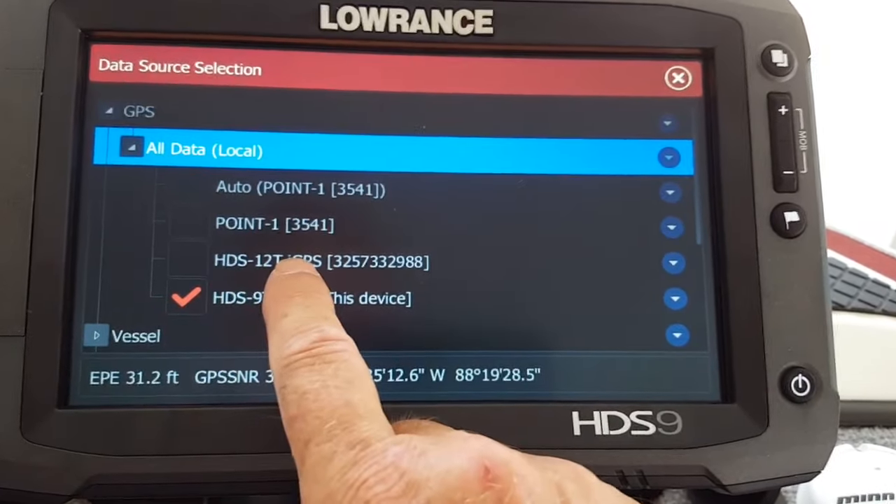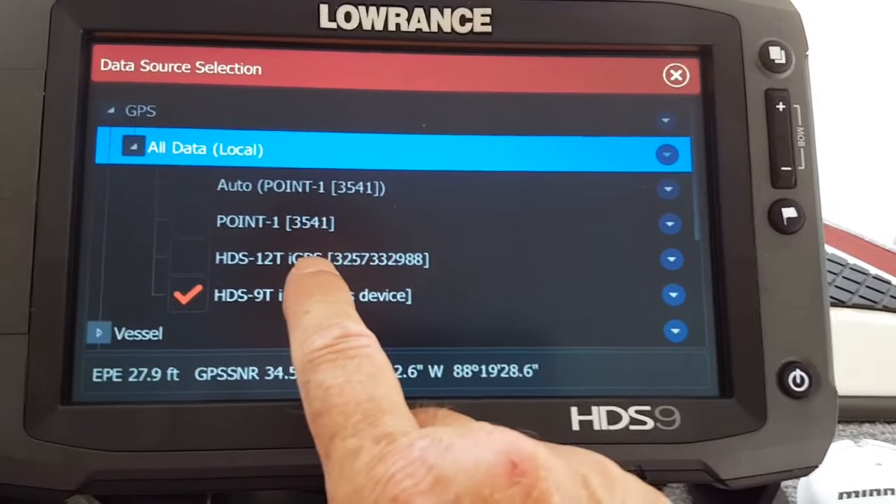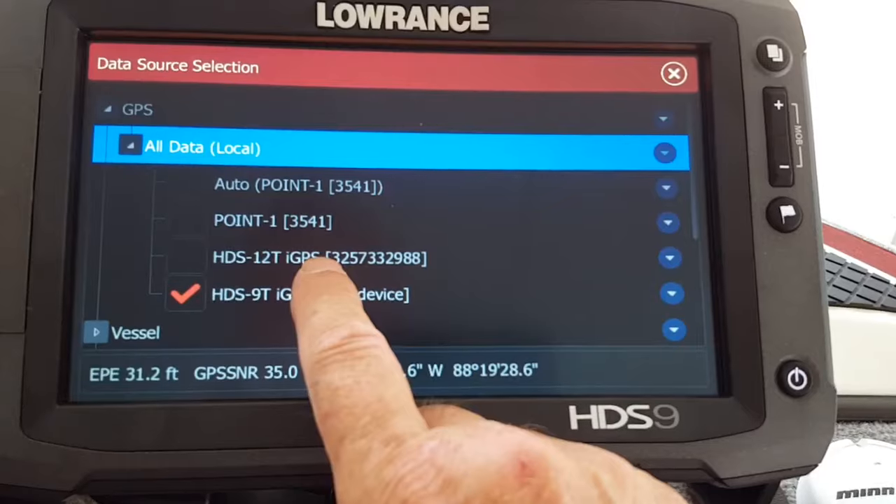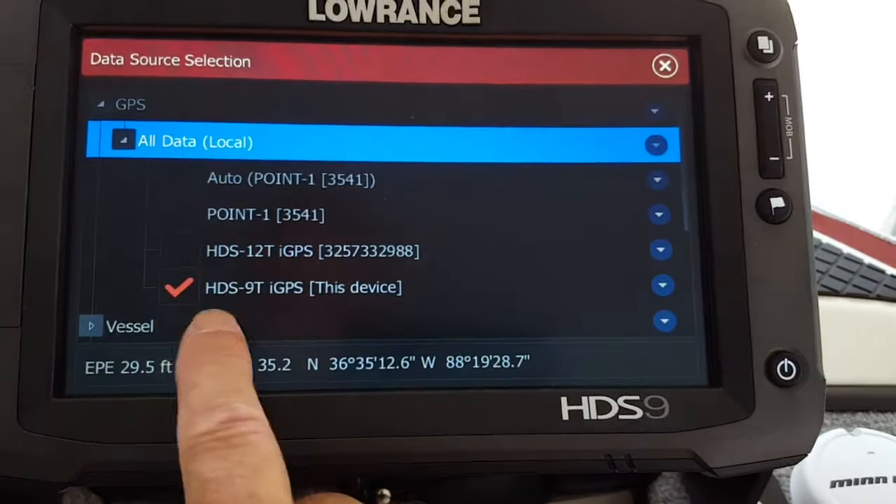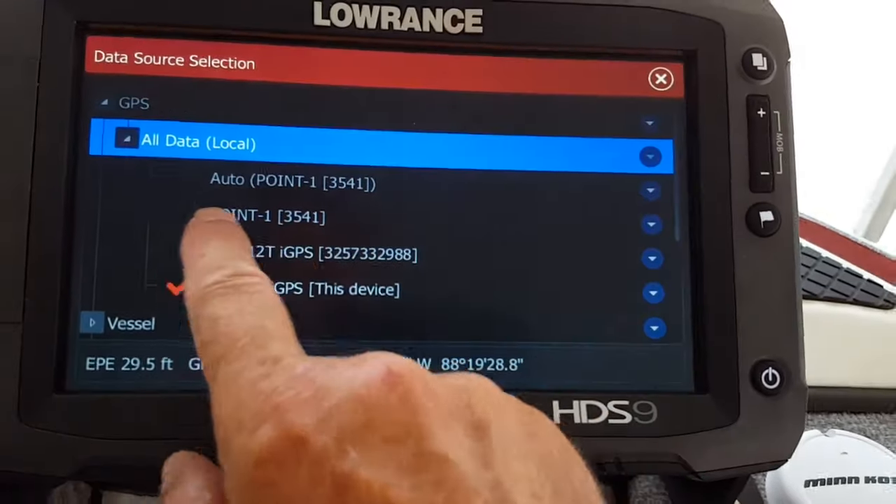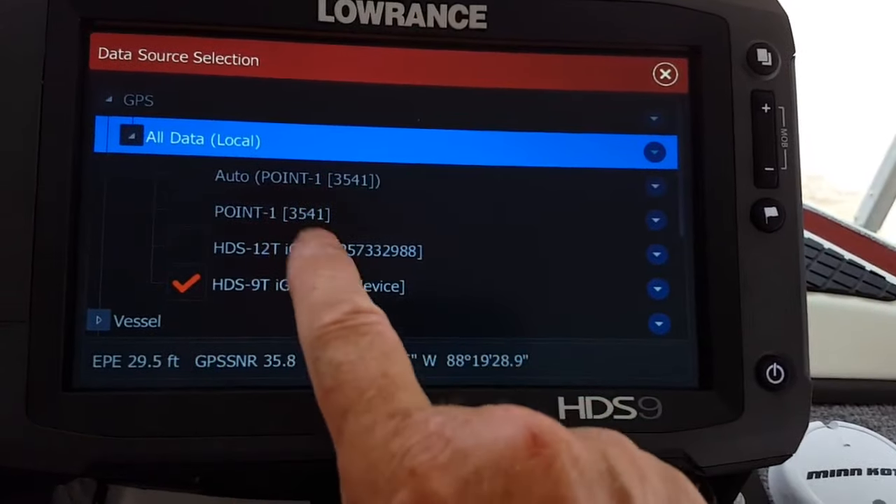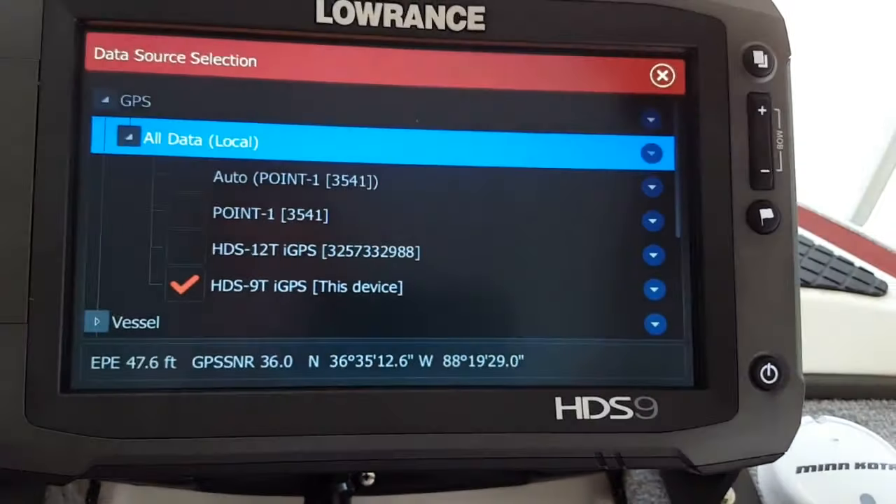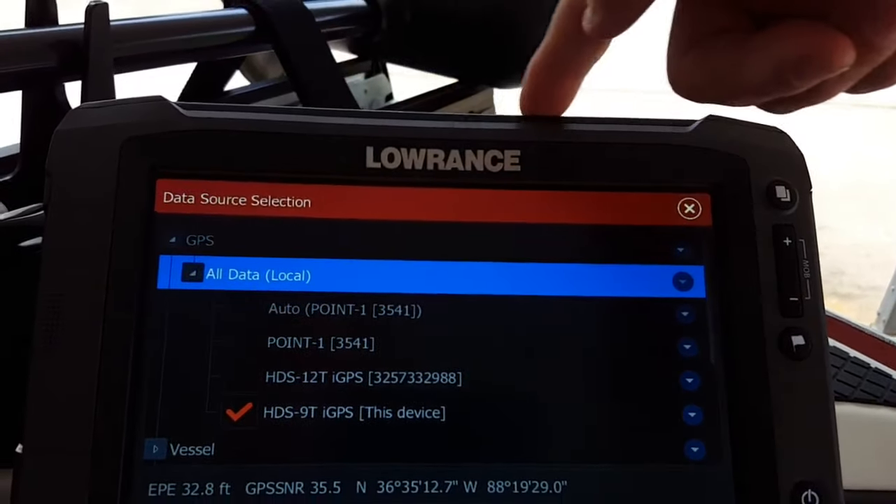so it would be the 12 on the dash, but on this one I'm not going to run the 0.1 on data, but I will run this one under vessel settings. So on all data, so that I'm not running the 0.1 antenna, I want to run the antenna on this 9. It's on the bow of the boat. I want to run this antenna on this Touch 9 from the built-in antenna that's up here, built into the unit itself.